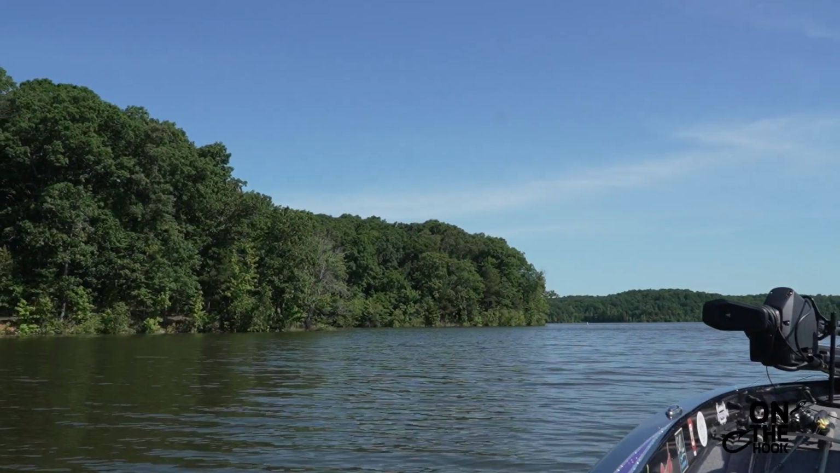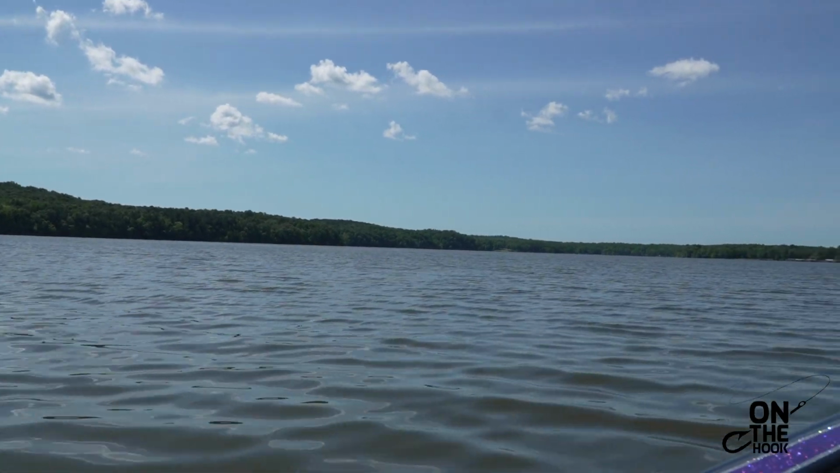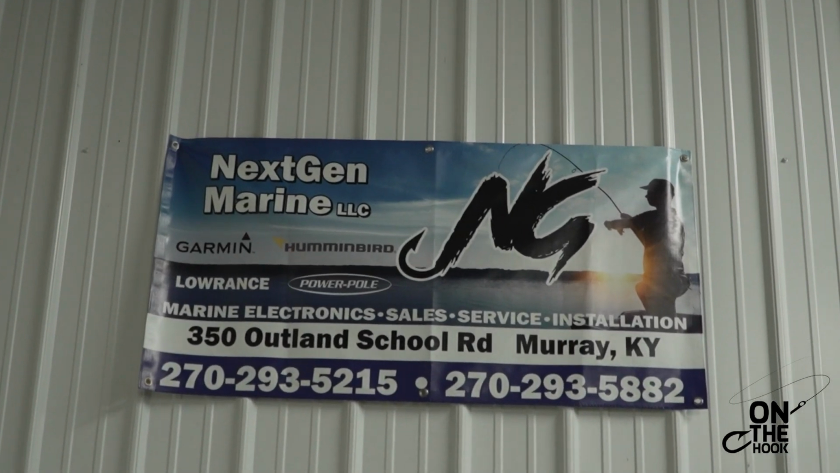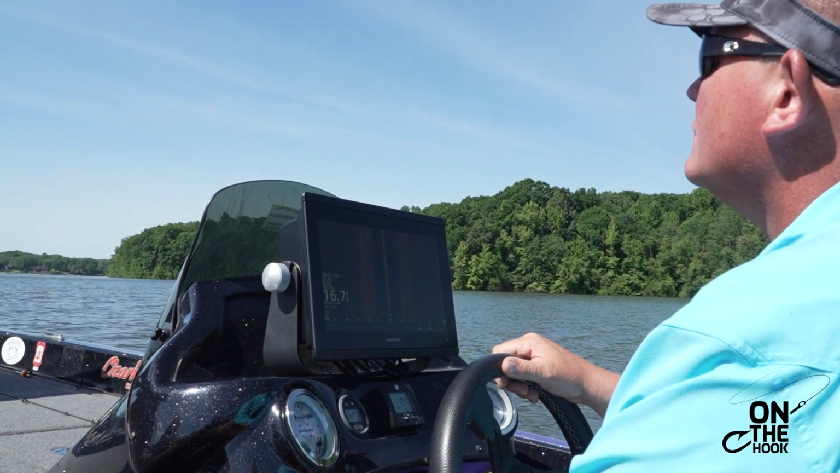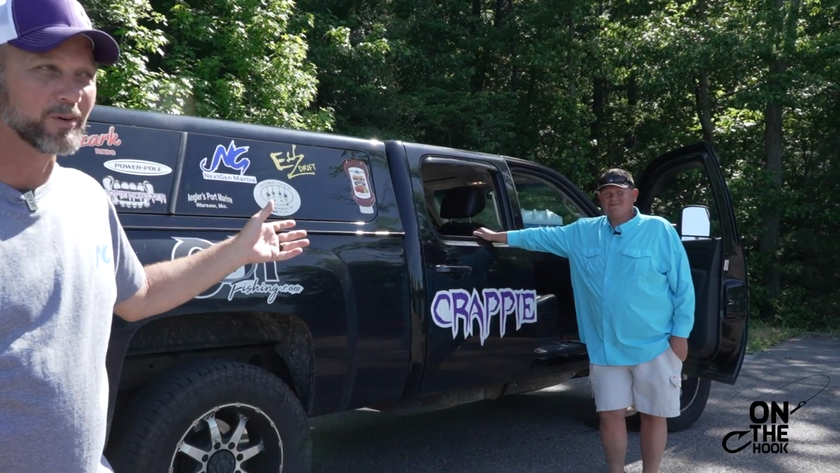Guys, we are here at Blood River. The conditions honestly couldn't be any worse. The wind's blowing. The water's on the rise. We just had a torrential storm over the last like 4 days. I was over there at Next Gen Marine. Jason decided to come out here and play a little hooky with me, and we're gonna go out there and try to put them on the hook for you right here.